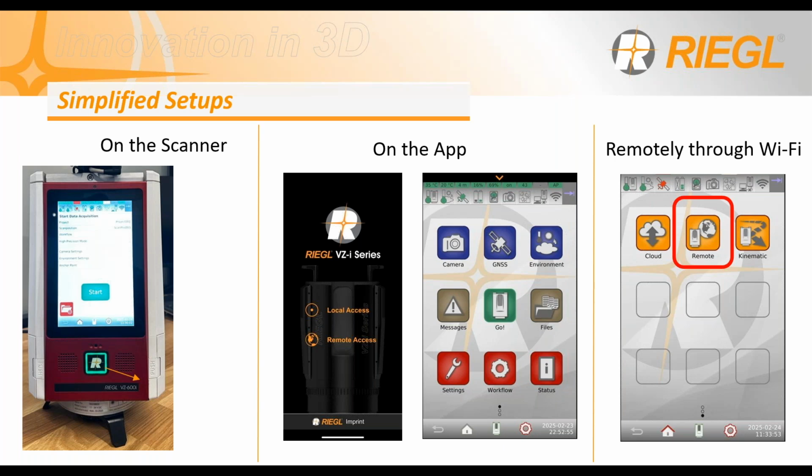So depending on your project, you might or might not need survey controls, right? In this section, simplified setups, I'm going to be explaining the workflow without control or targets, just real-time automatic registration. It gives you less dependence on targets, meaning simplified logistics, and it's also going to be quicker setups. It's more flexible regarding the workflows.